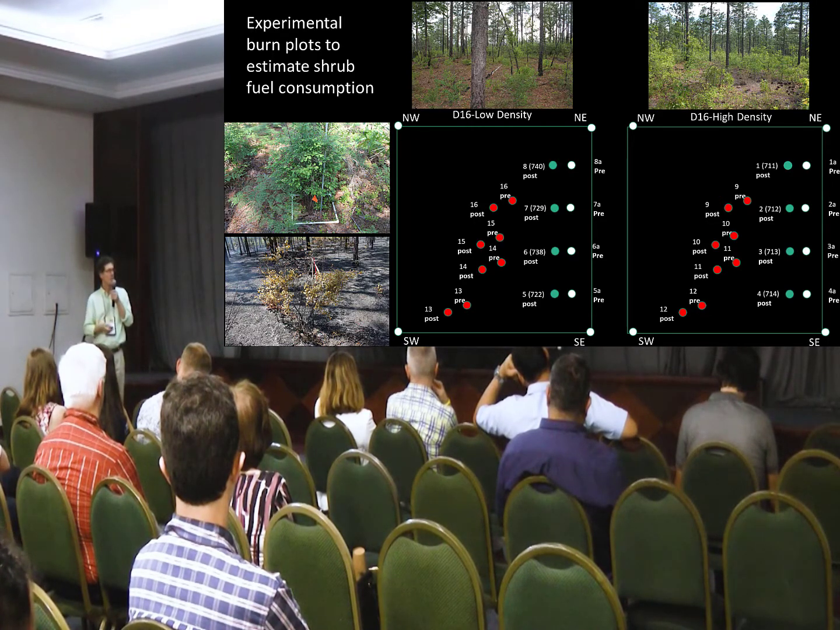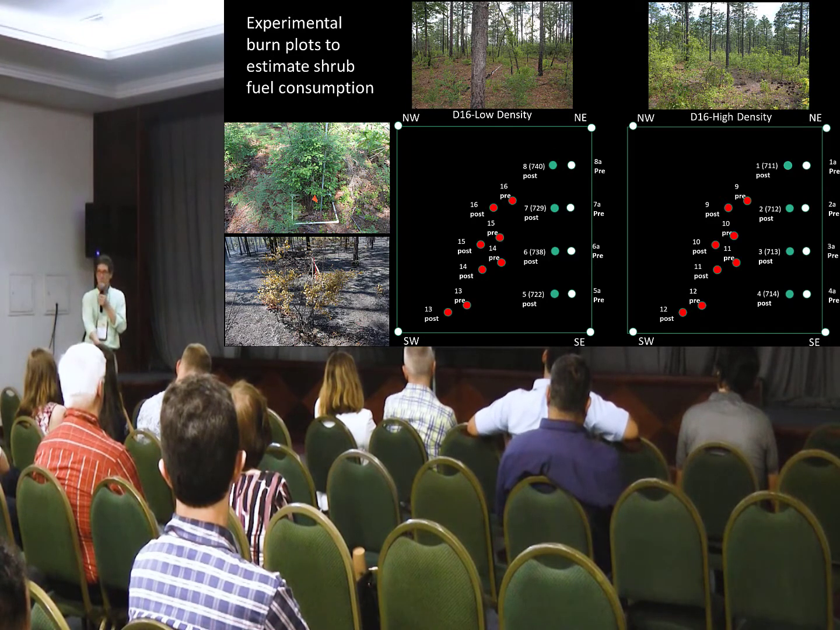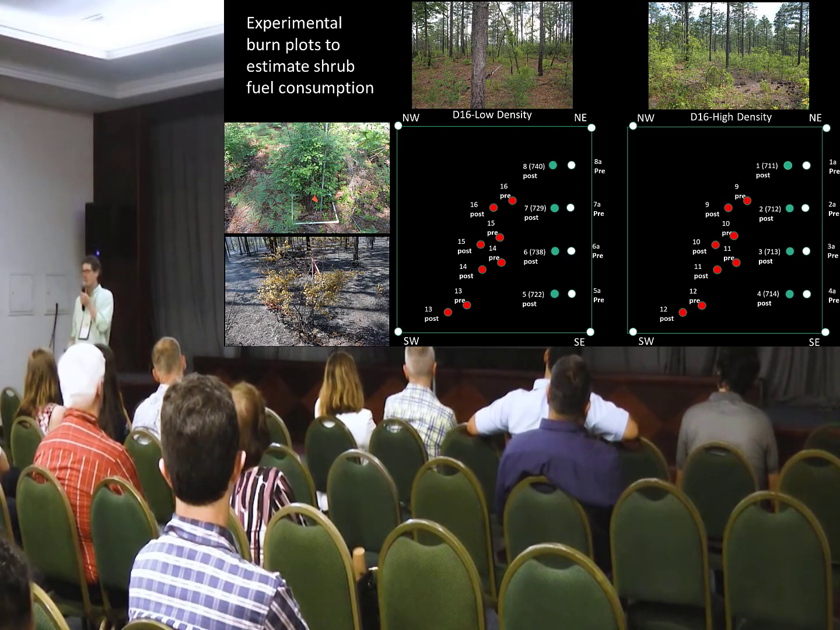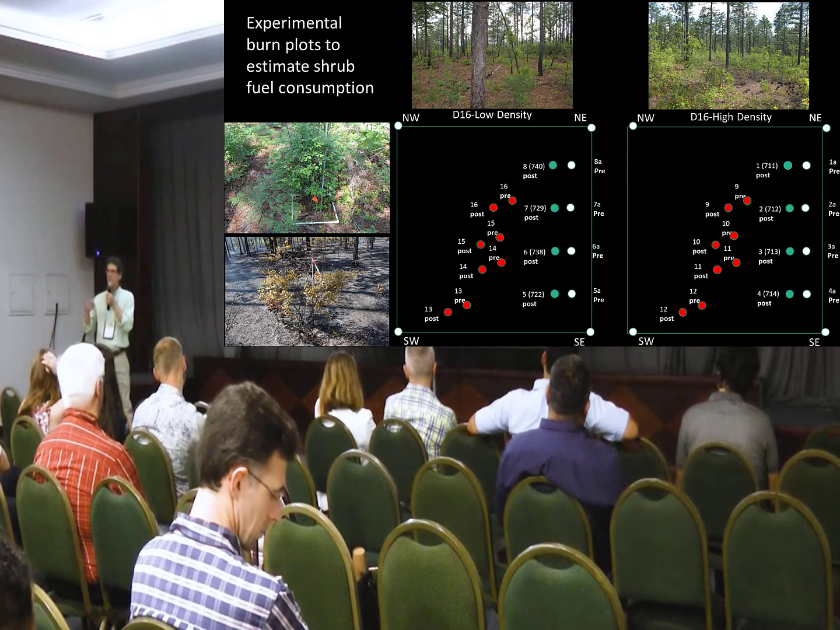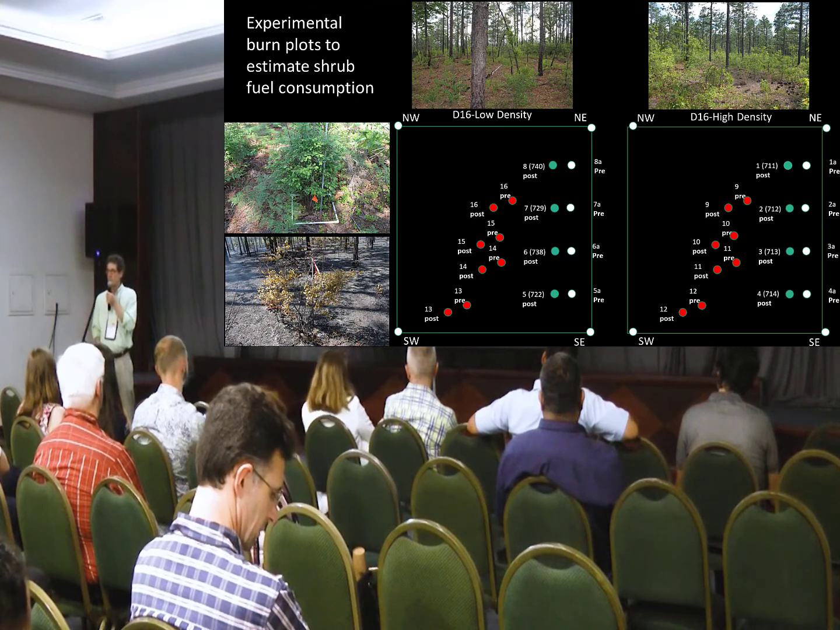And importantly, this may seem obvious, but if you're going to destructively sample, you have to do it at different locations. You can't remove all the fuel here to measure the weight and then burn it and expect to learn anything. You have to choose a different place to sample the post-fire condition. And that actually complicates the analysis because fuels vary. When you're sampling at different locations, you're already introducing another source of variation.